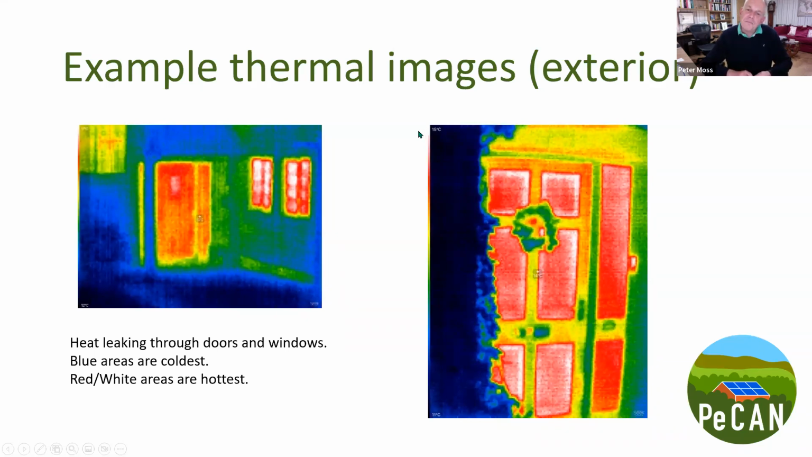So the thermal scale, I think, is a bit misleading. That's one of the things we found out with our cheapest camera. Hang on, let me just admit Ruth. It's one of the things we found with our camera: the actual numbers on the temperature scale don't always make a huge amount of sense, but the thermal images are just as illuminating.